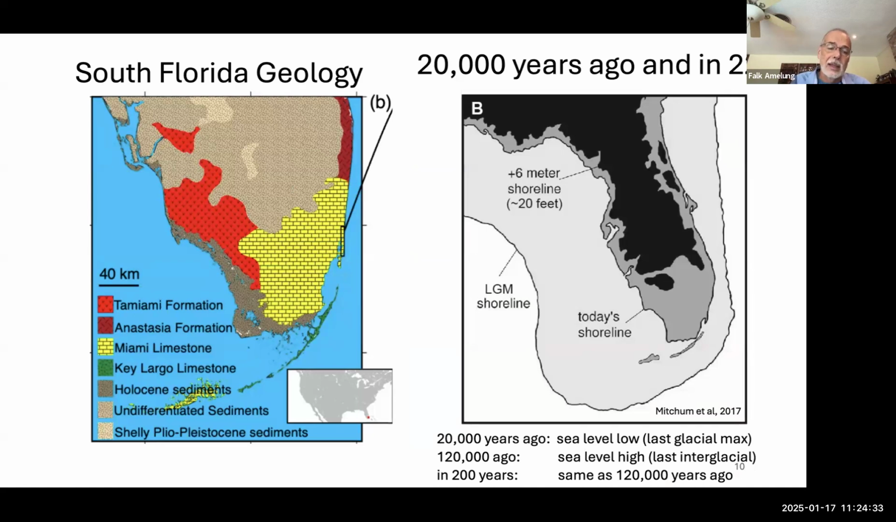Underneath, and that is relevant for the geology later on, there is something called the Anastasia Formation, which was deposited during the previous sea level high stands. We are on the platform, so the geology at depth is quite messy.